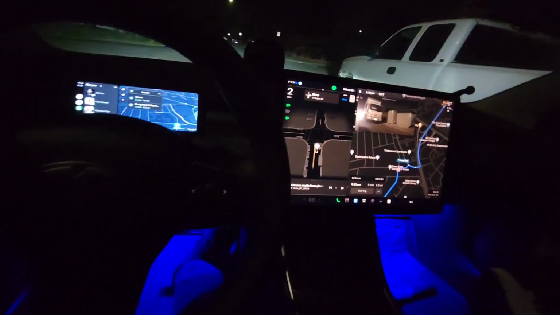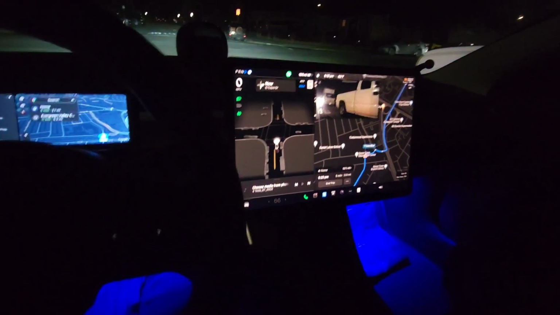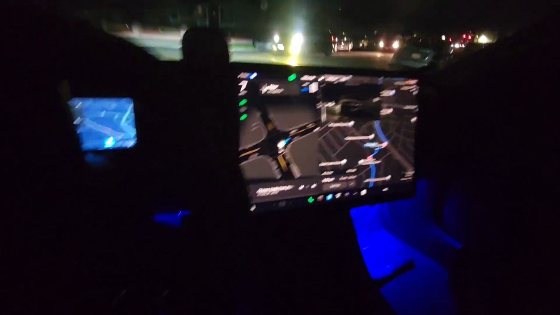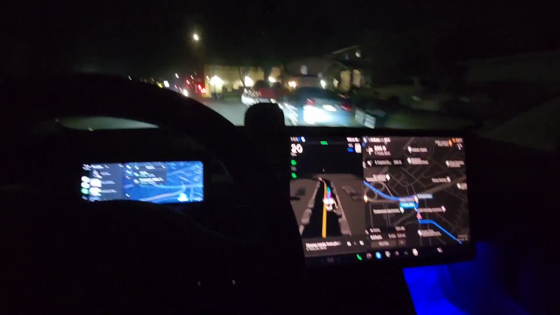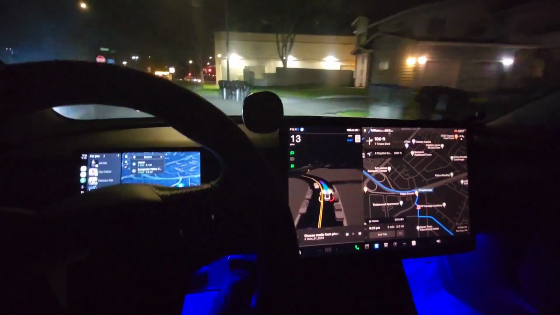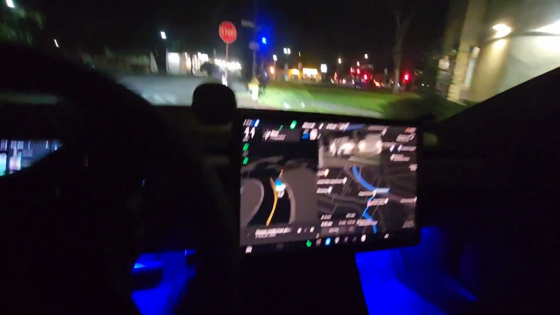It's almost like it has eyes on the back of its head. Wow. That was great. Now turn right onto Seven Trees Boulevard. Just slight hesitation, but you know, because it's being careful as it should.